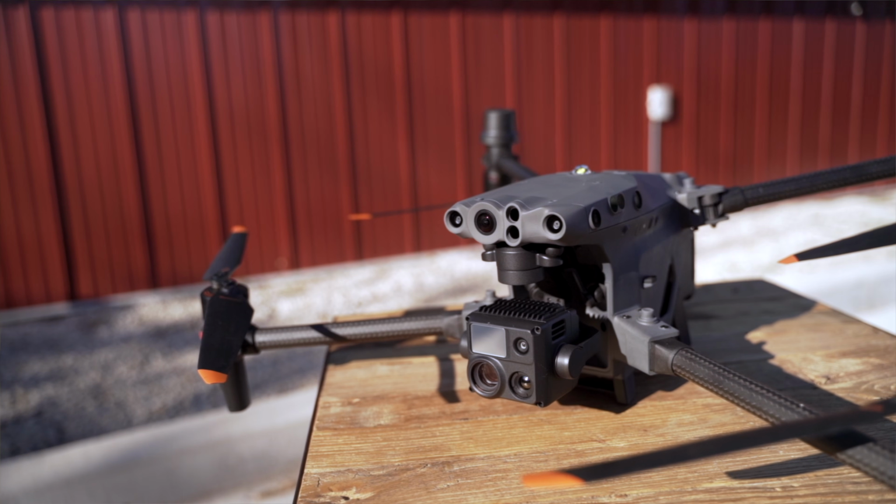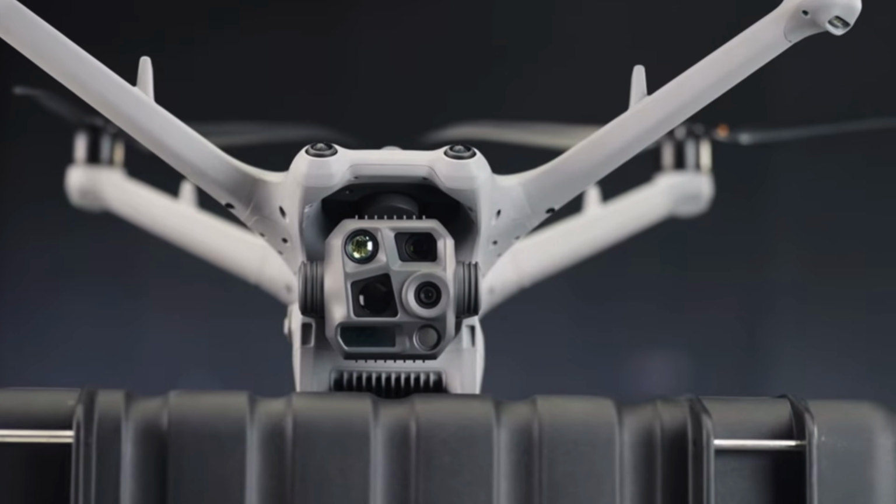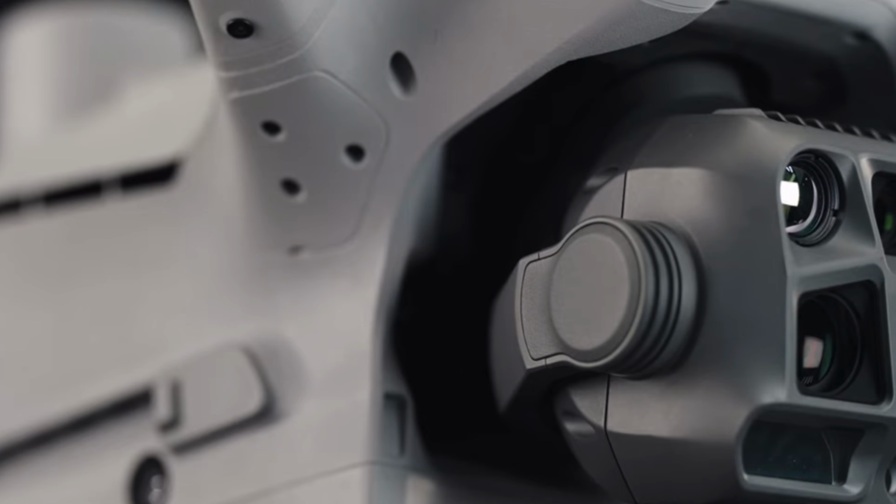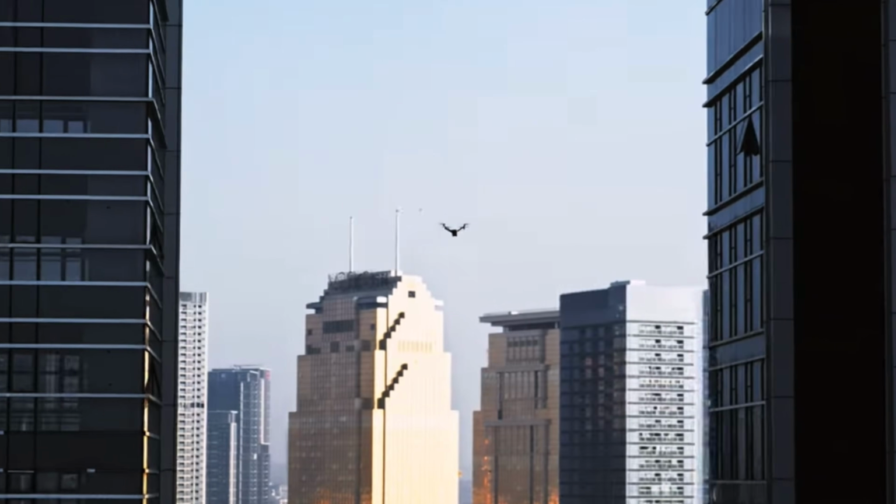They both have 48 megapixel wide angle cameras. Now, this camera is mostly going to be used for things like mapping, although the M30T or the Matrice 4TD, neither one of those are going to be great for mapping because they don't have what the 4E and 4D have. I know, lots of alphabetical stuff going on here, but those have mechanical shutters, which is really important. They've also got much bigger sensors on their RGB cameras. So for mapping, you're gonna wanna go with something like the 4D or the 4E, but keep in mind, those don't have thermal on them. So you kinda have to choose which one you want.